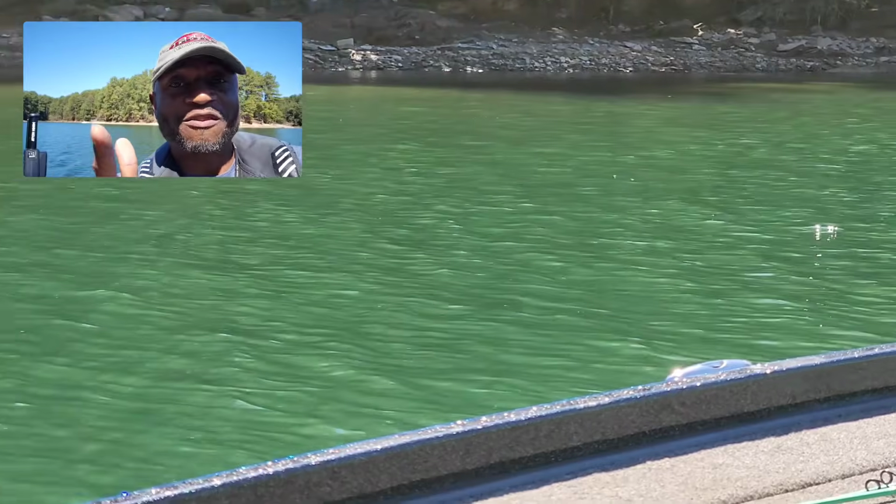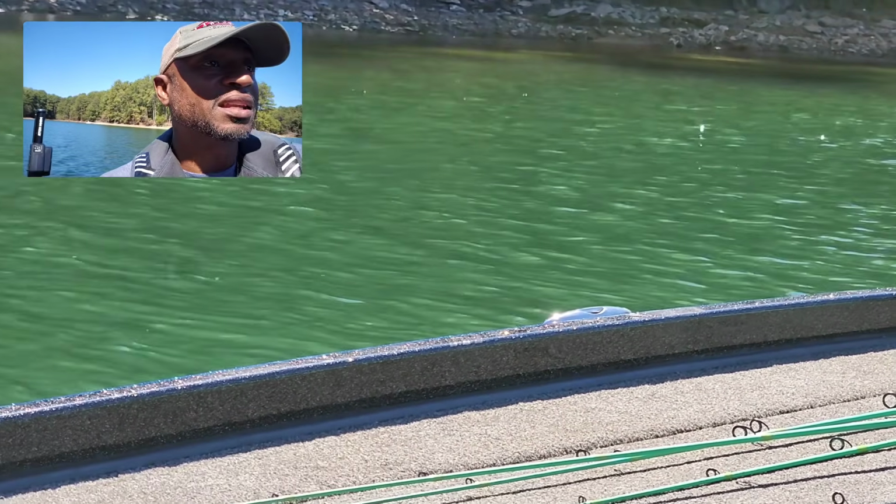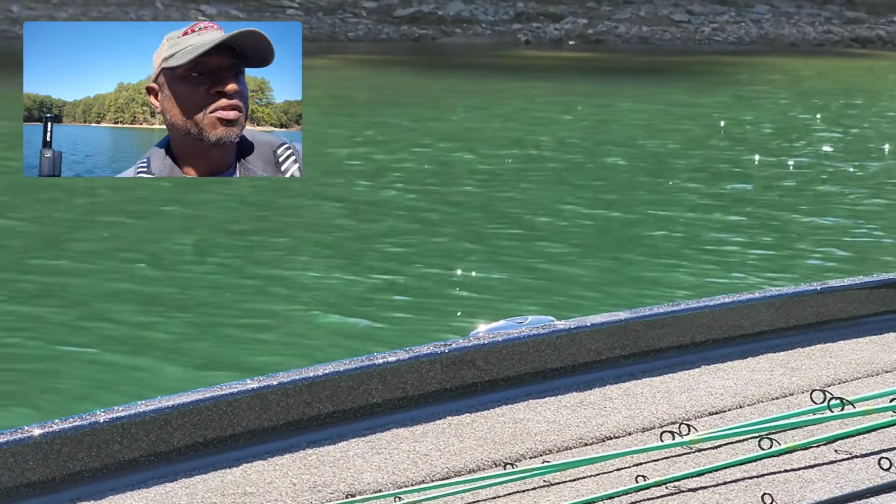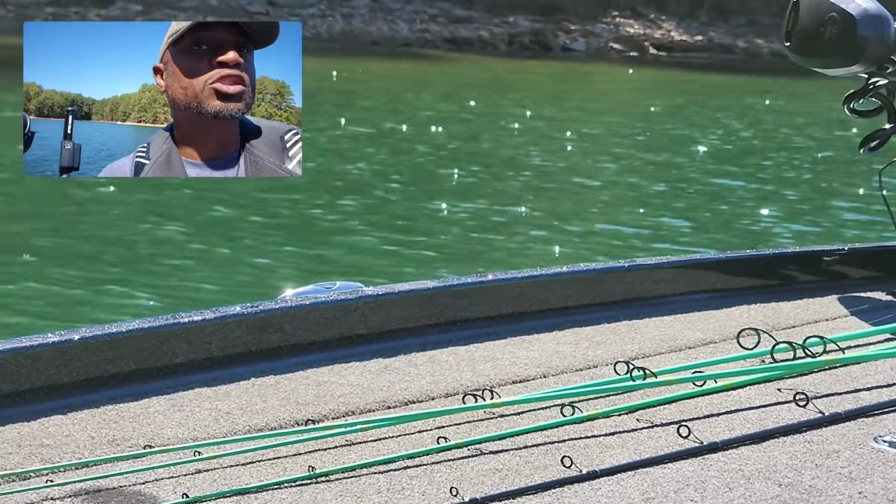So you guys that like fishing shallow, this is really something that I would suggest that you take the time to do, because you can find some very productive areas and cut down on your search time whenever it's time to get out here and start fishing.